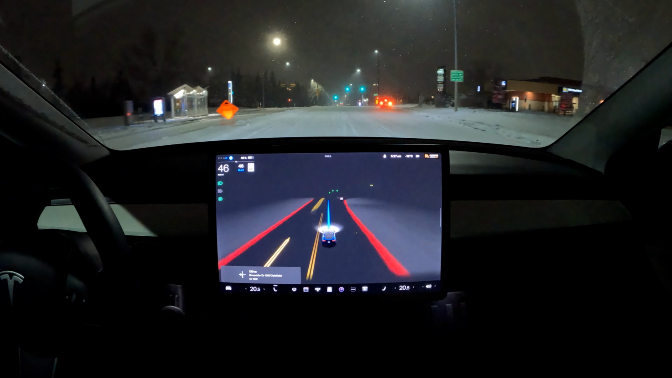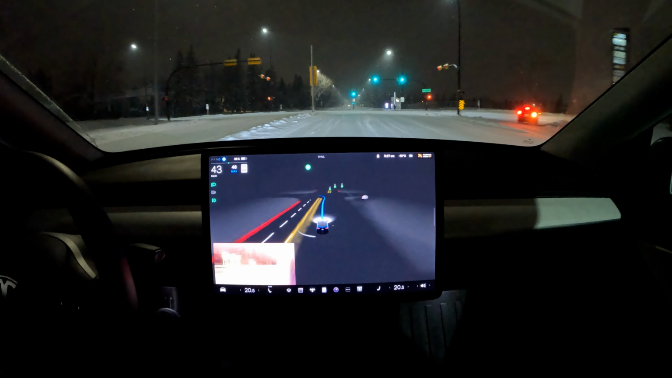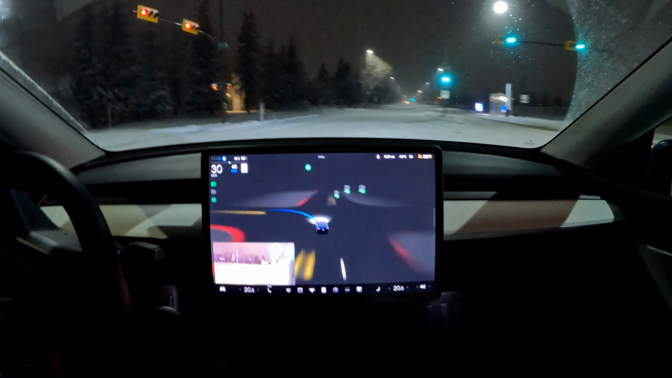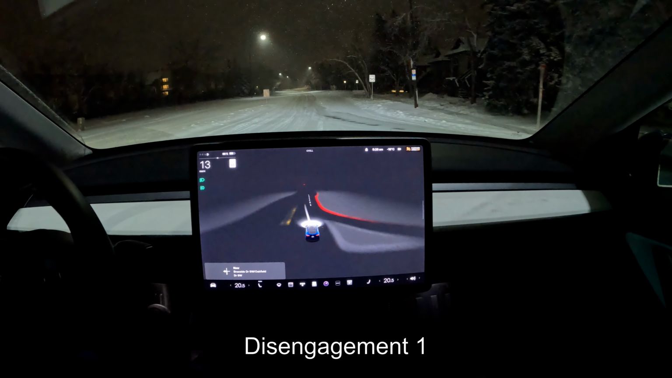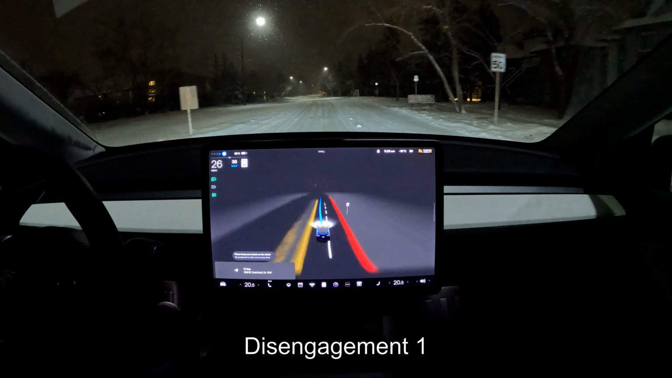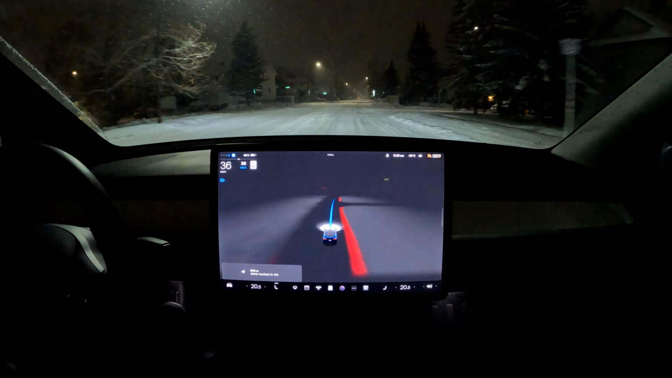So we are turning left over here. It should slow down. Yeah, and we're braking. Oh, yeah, and I'm gonna brake for that one. We're going way too fast for that turn. Way too fast. All right, so I'm gonna report that one.